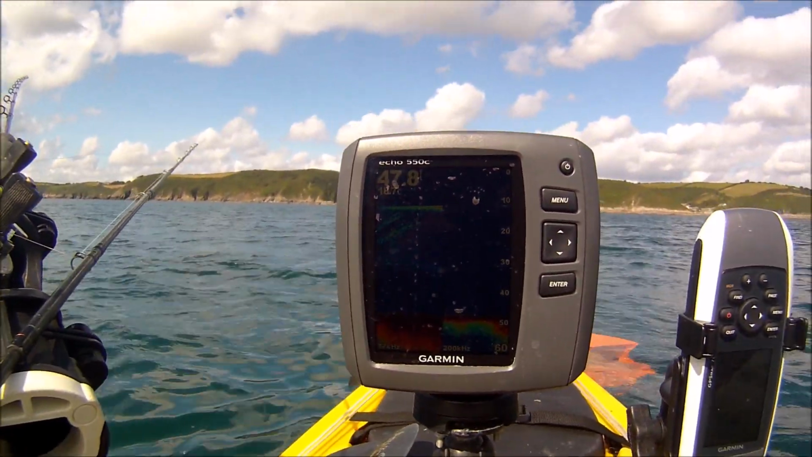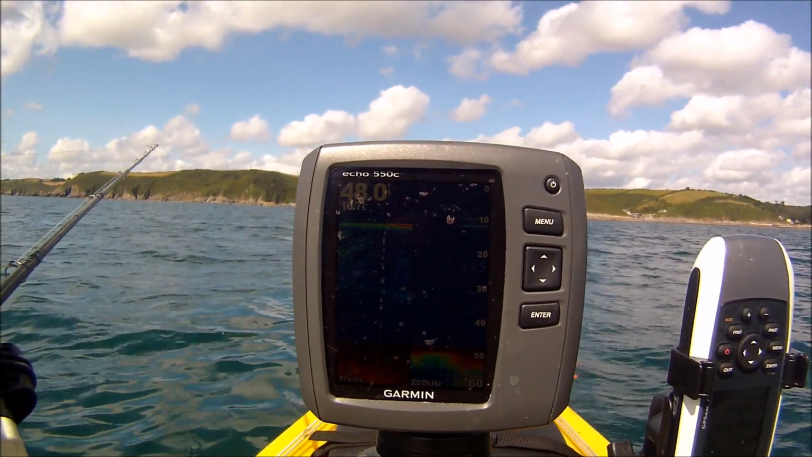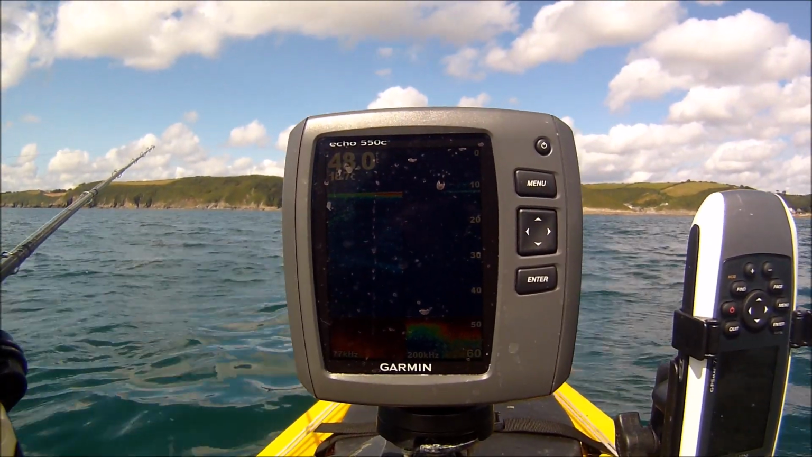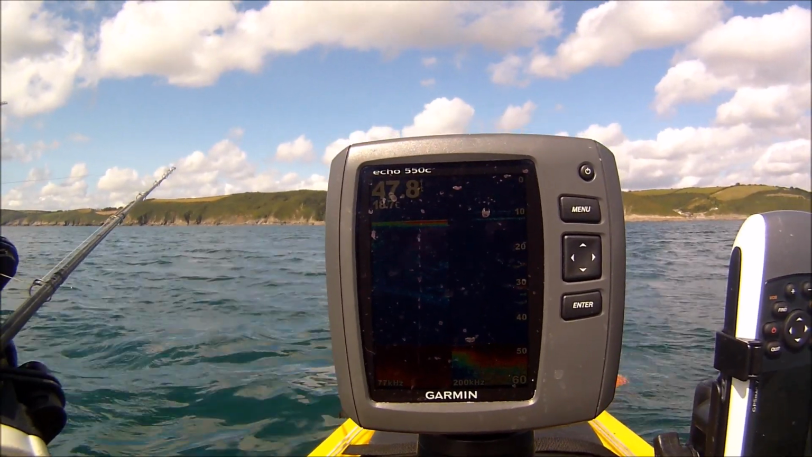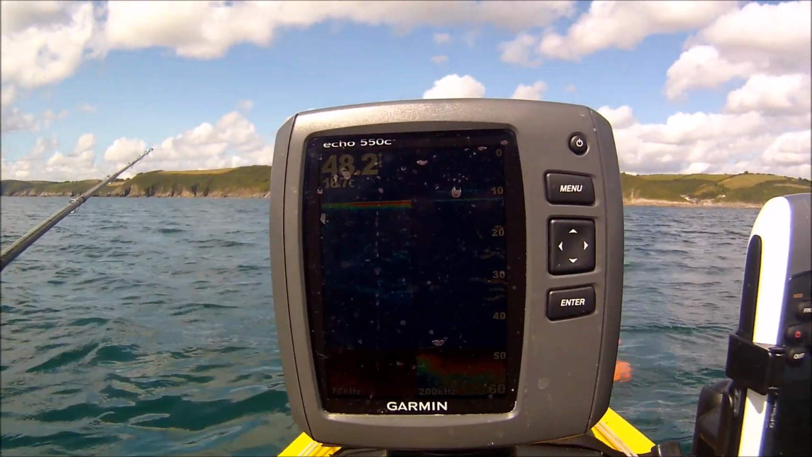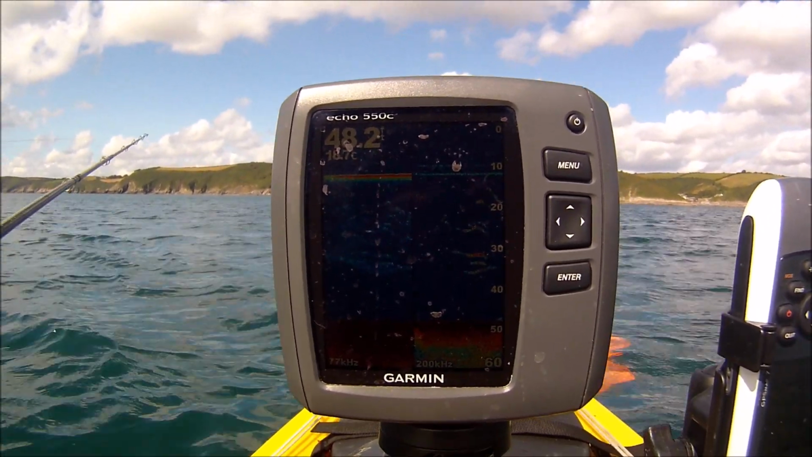But I find the fish finder a real asset. When there's loads of mackerel around at the moment, sure, you don't need it at all. But when mackerel are a bit scarce and you're trying to pick a few up, it saves an awful lot of wasted time jigging when there's nothing down there.